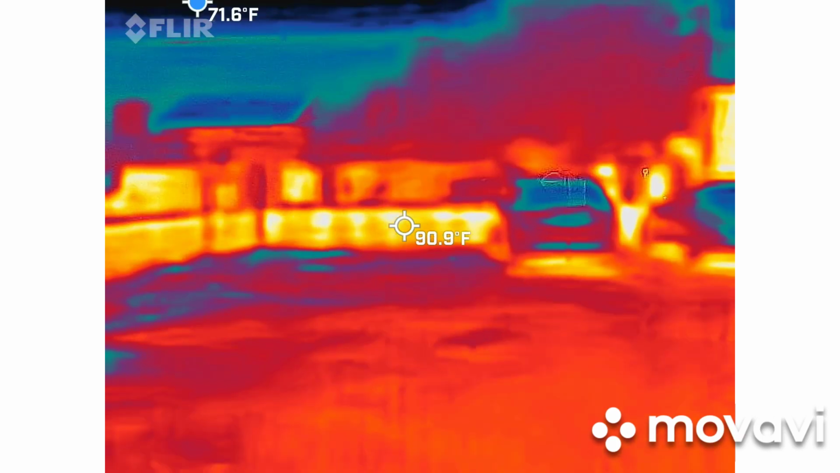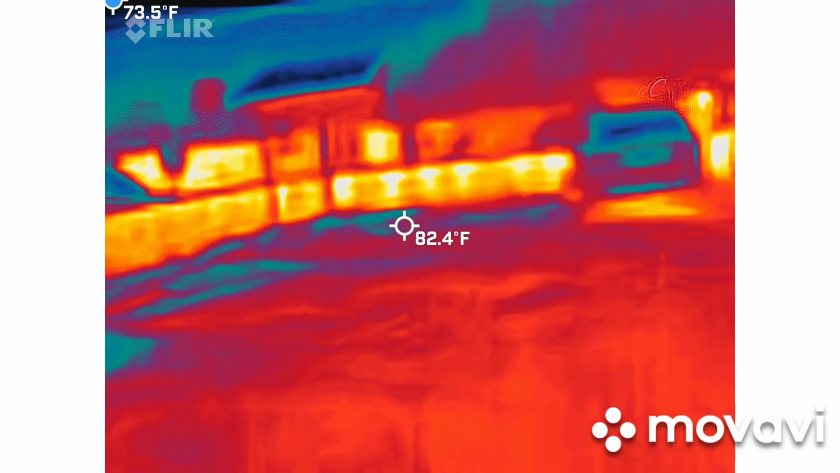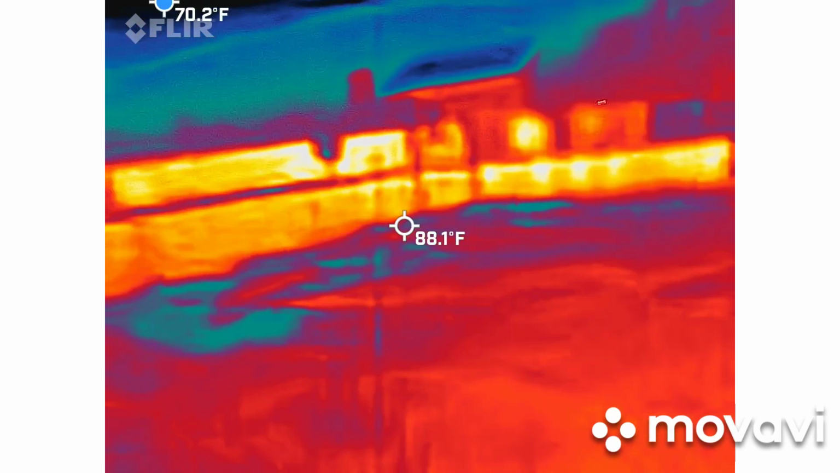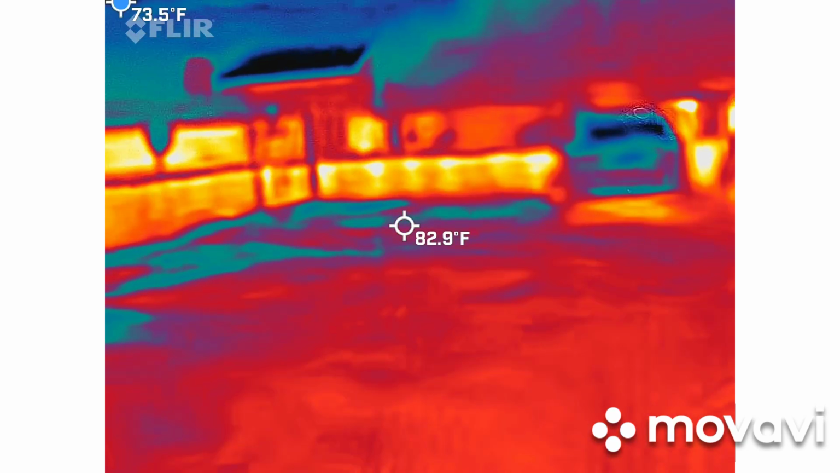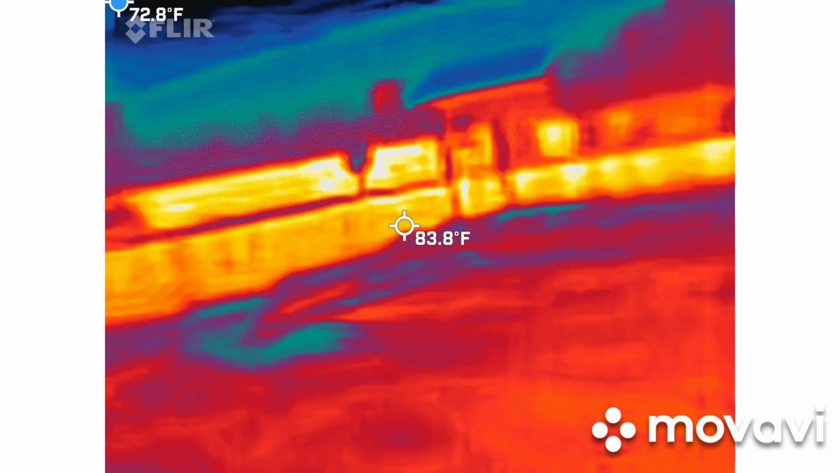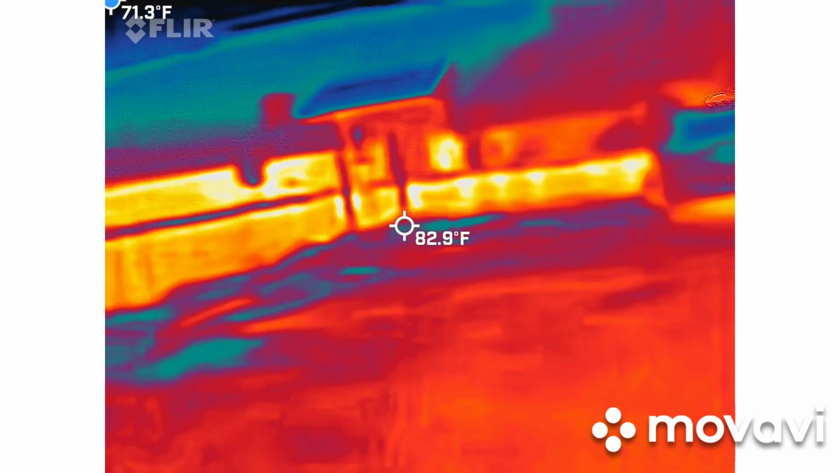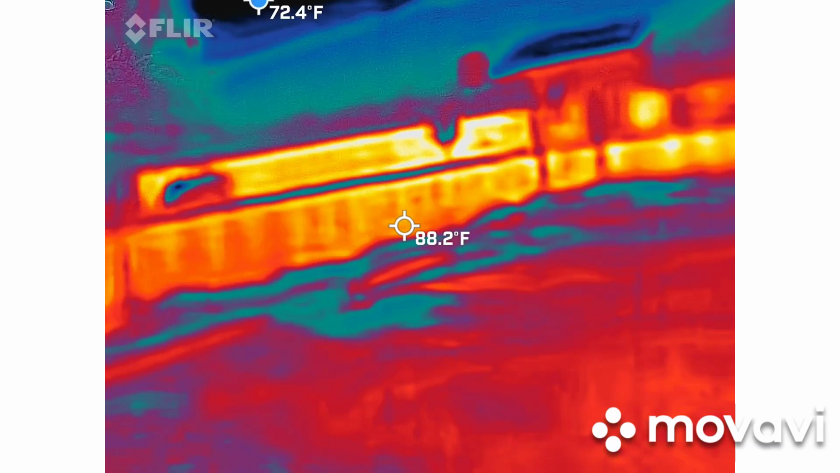Slight readings, but nothing super high yet. Have we heard anything yet? Have you heard anything on that one sweeping? I can't really tell, it's not clear enough. I don't know if it's the radio station. That's what we want.